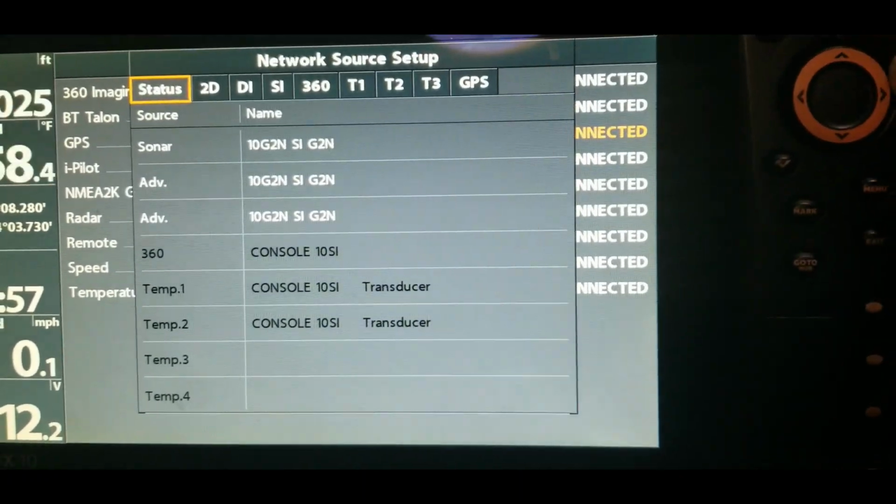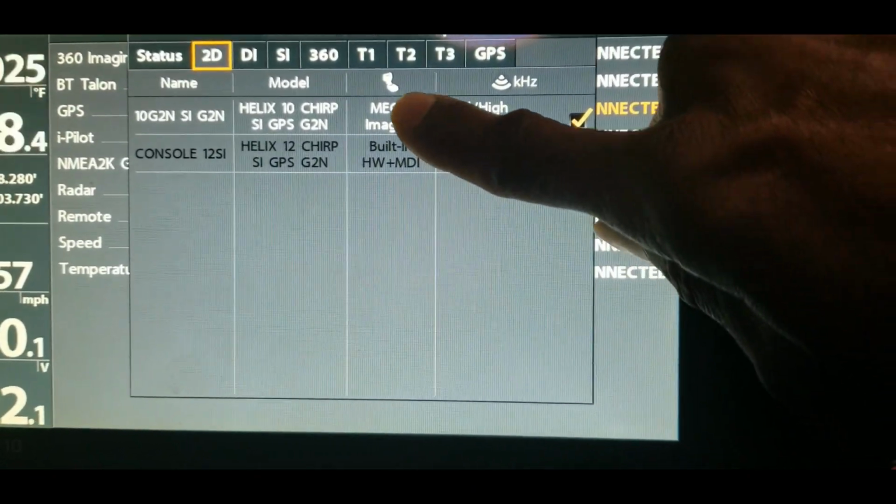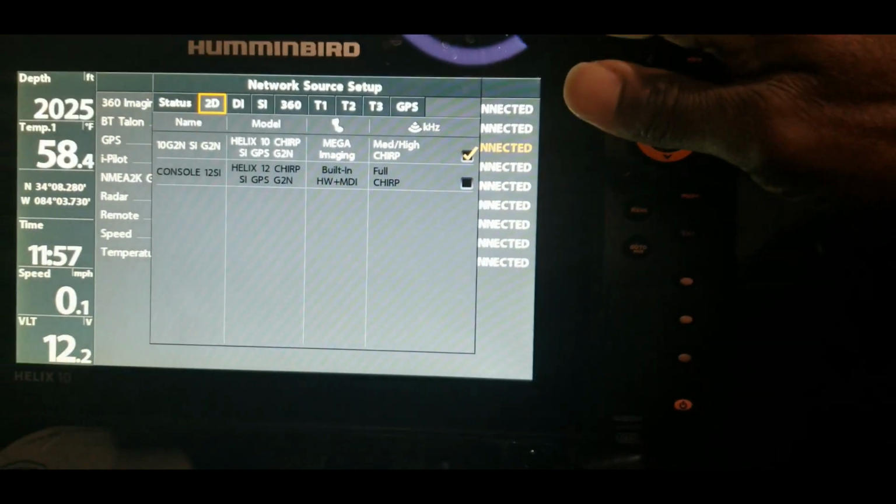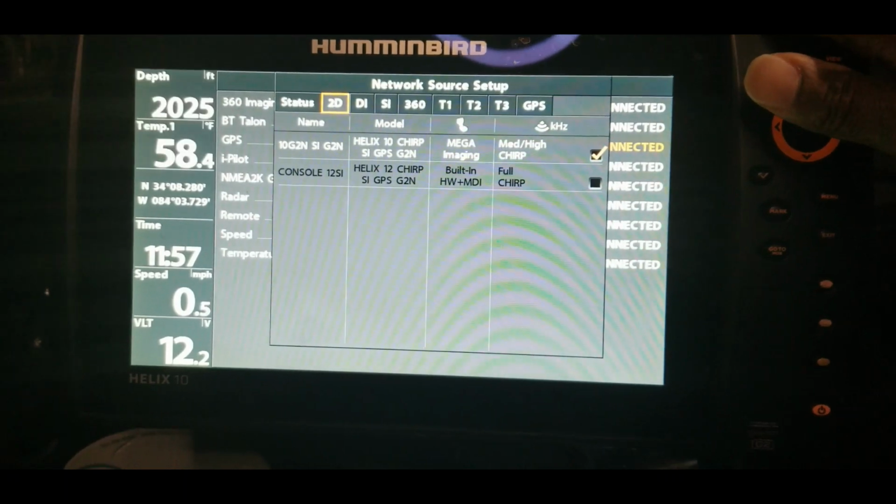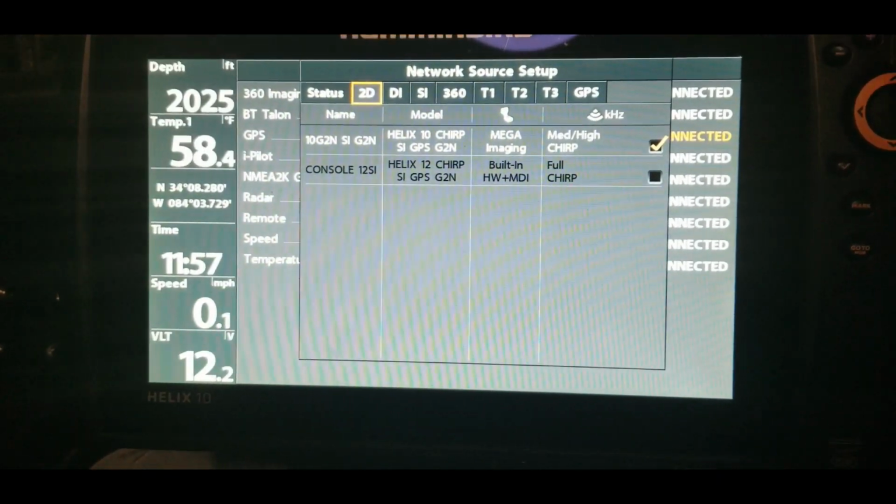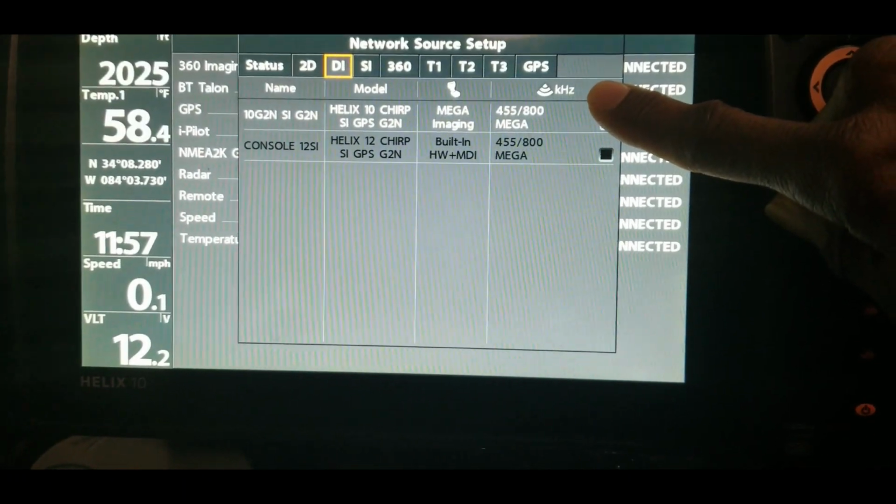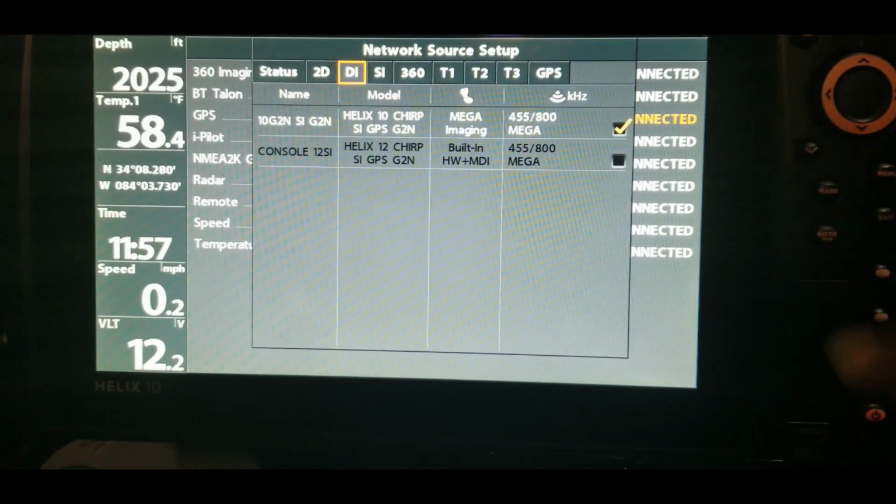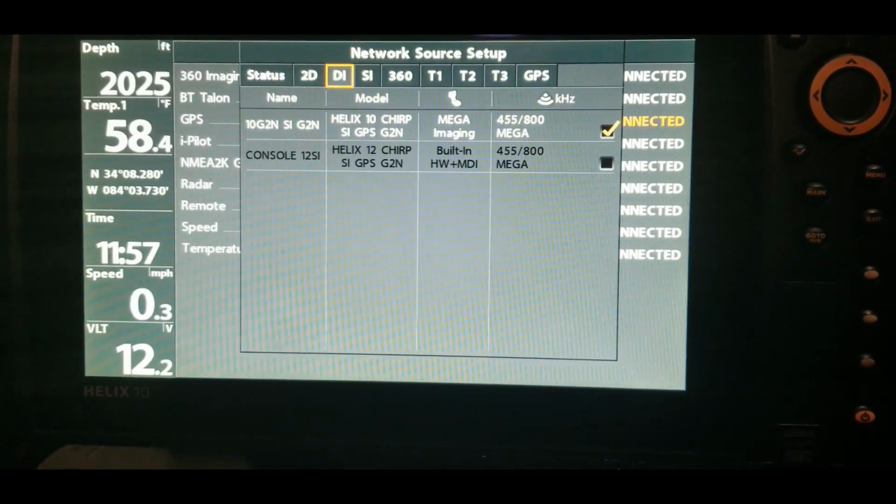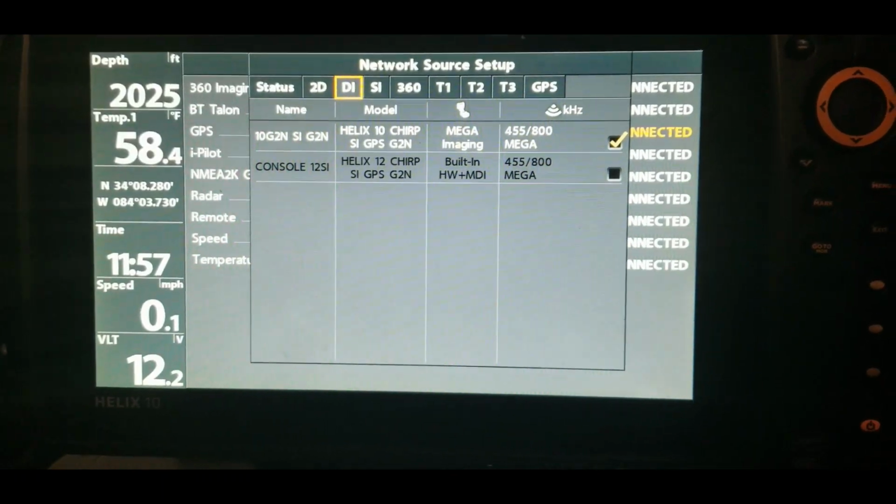And as you scroll through, for example, 2D, this one is going to show this unit right here because the transducer on the transom of the boat is connected directly to this unit. So when we go to DI, it will still stay on the same setting because you can choose this one right here. That 12 is actually up at the front of the boat. So we'll go up there in a second just so I can show you the settings on the two units up front. All right, let's go to SI.